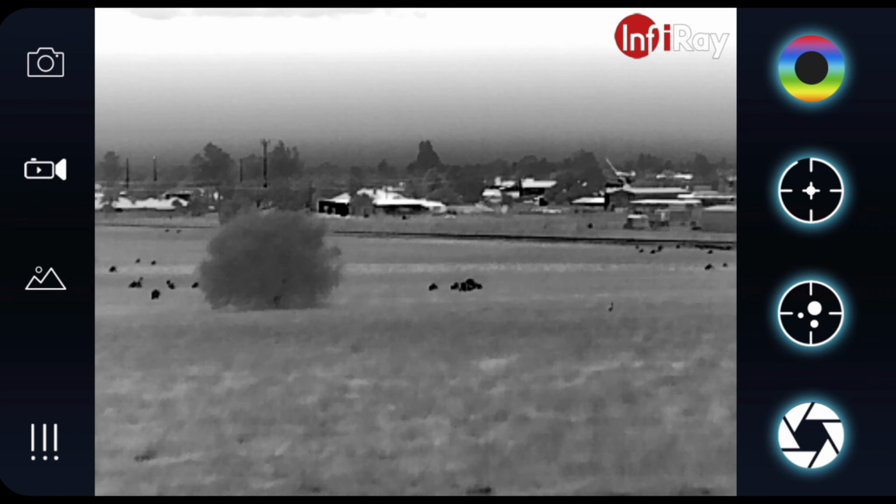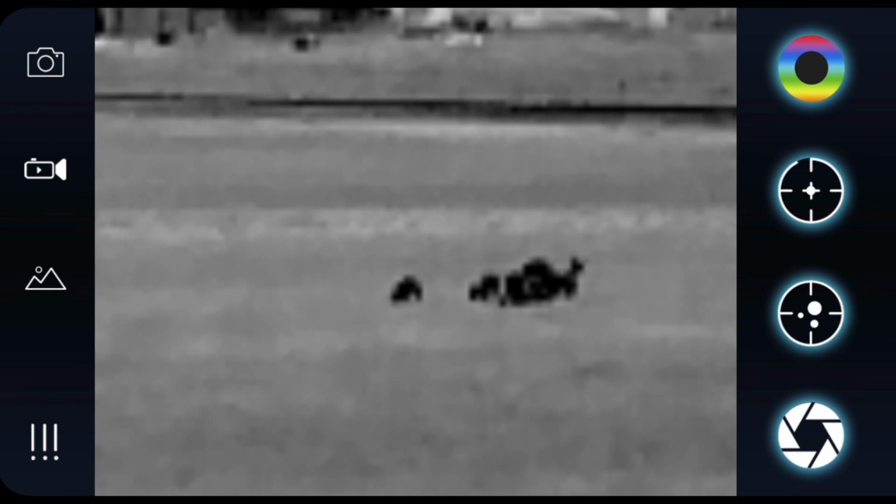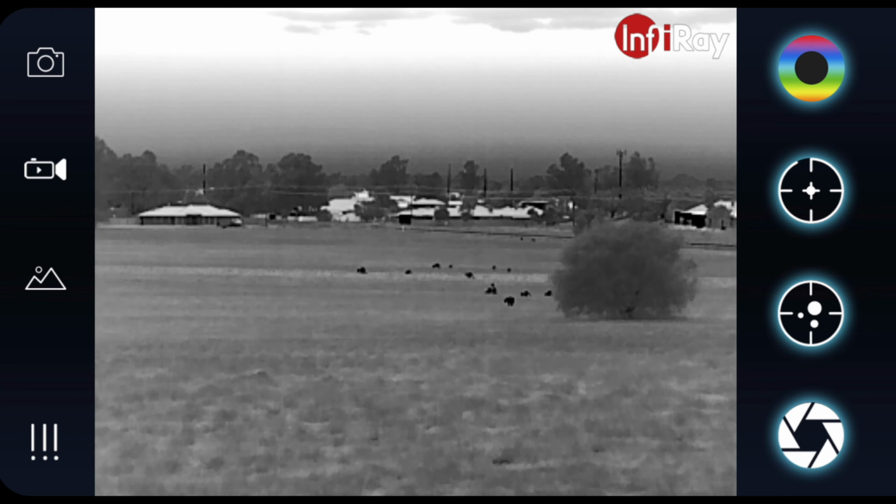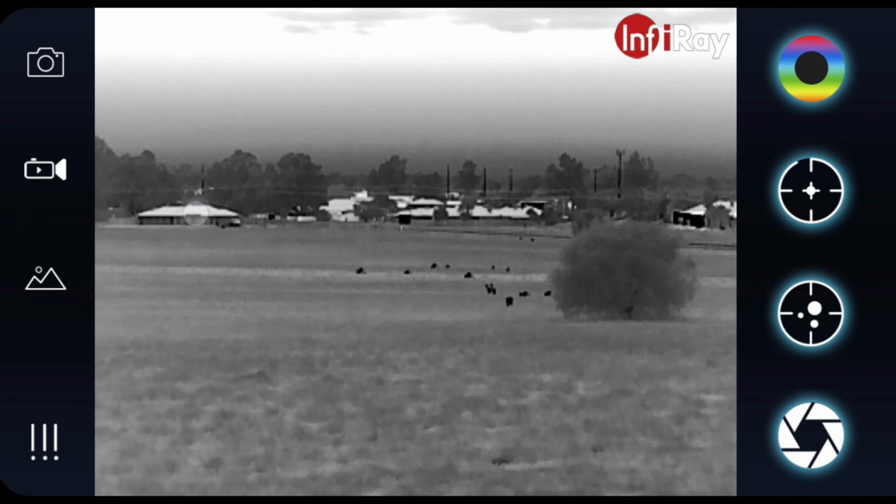Now also, the fact that it's in your phone, you can pinch and zoom. So particularly if you get something sort of centre screen, you can get in quite zoomy with the kangaroos and see some more features. Zoom back out. As I said, that's sort of a good indication of the clarity of it and the field of view. As I said, that over there is 550 metres. These roos in here are around 100.